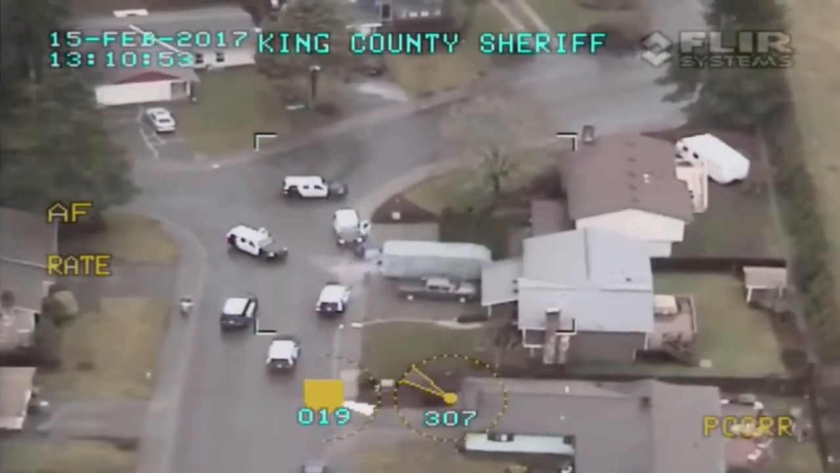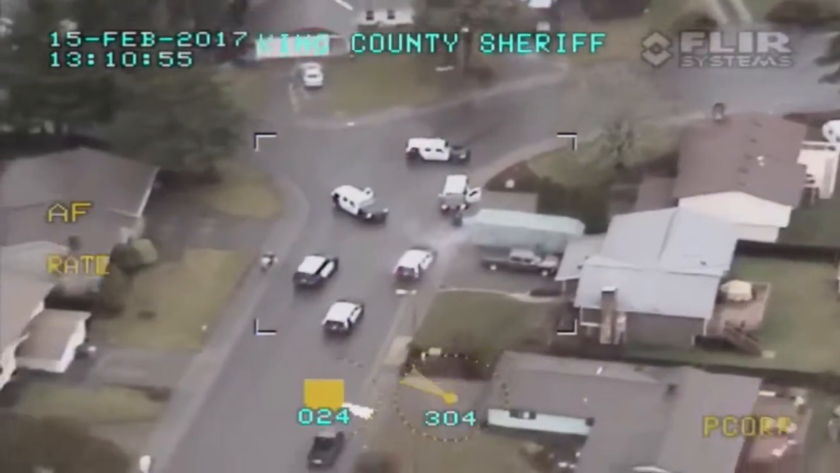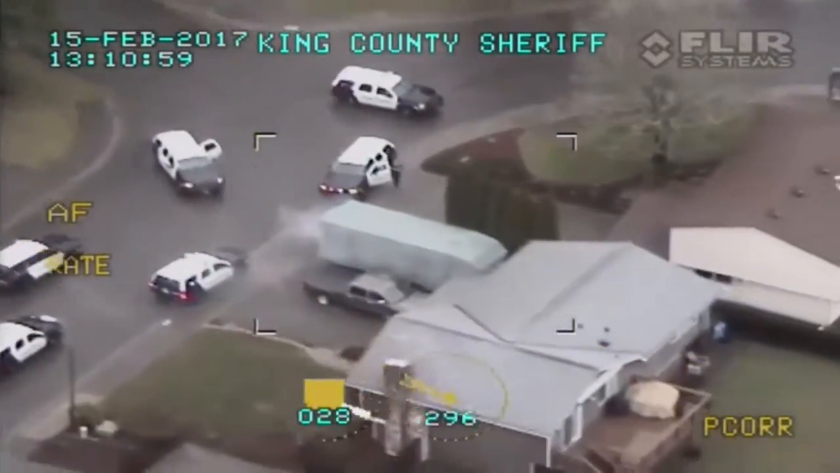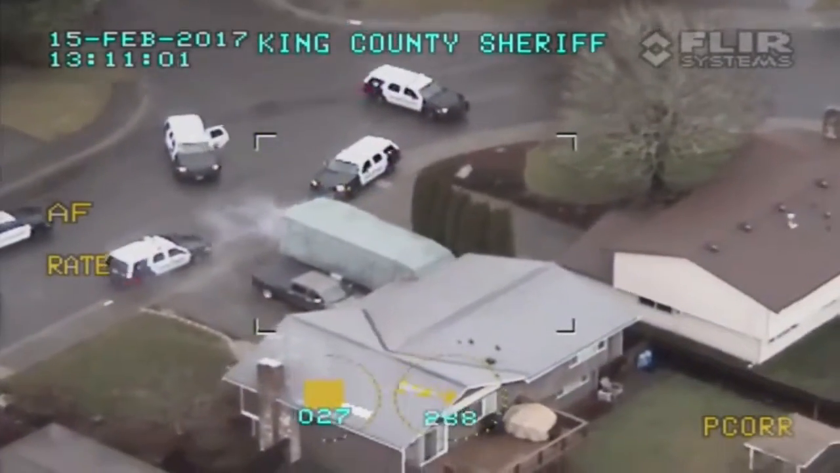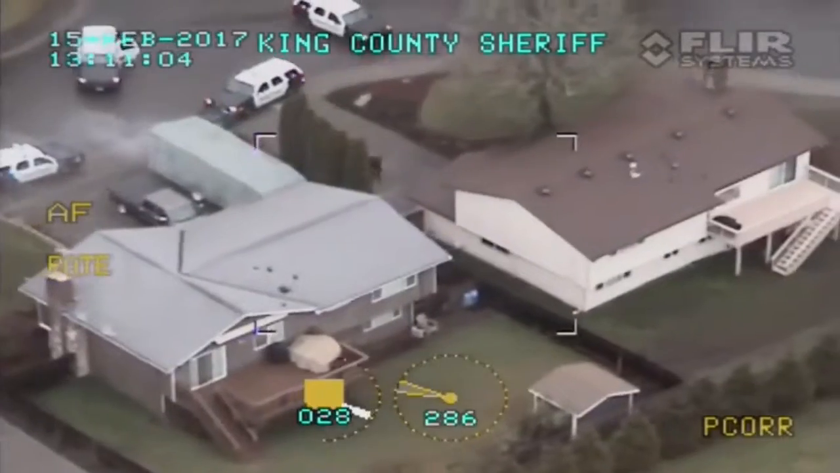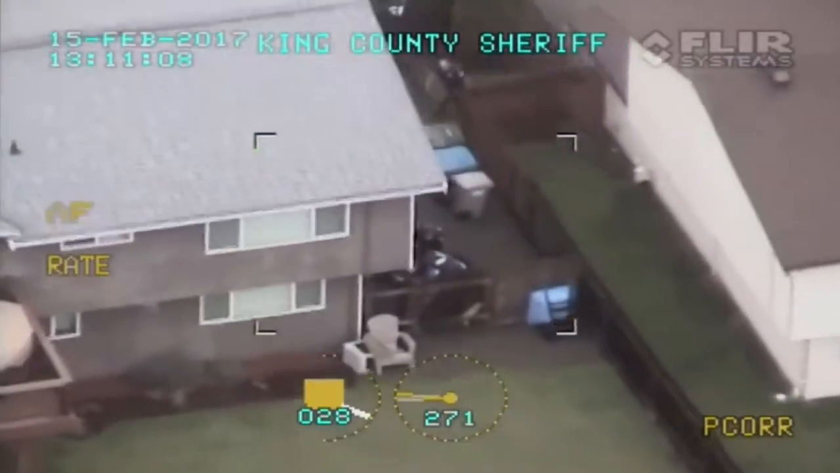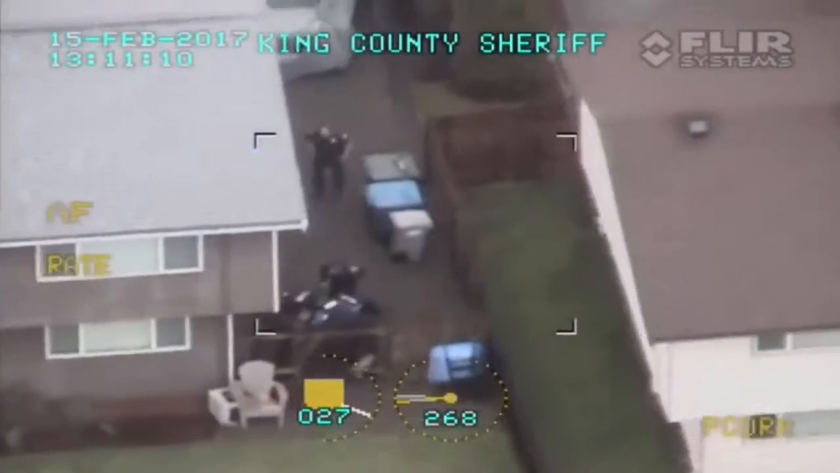I can't tell if it's steam or if the suspect vehicle is maybe a little bit on fire. Copy, rolling fire. Yeah, Alan, we have one in custody.